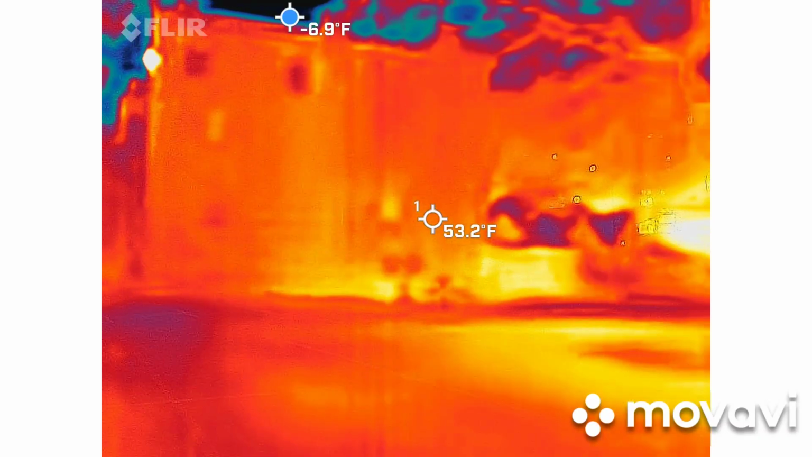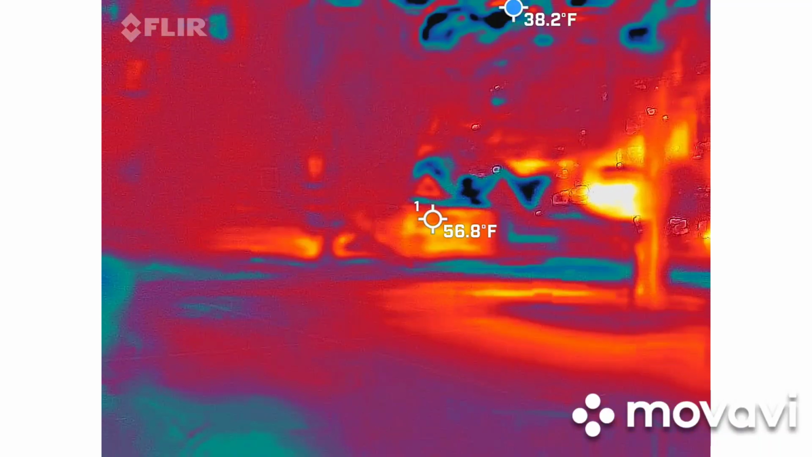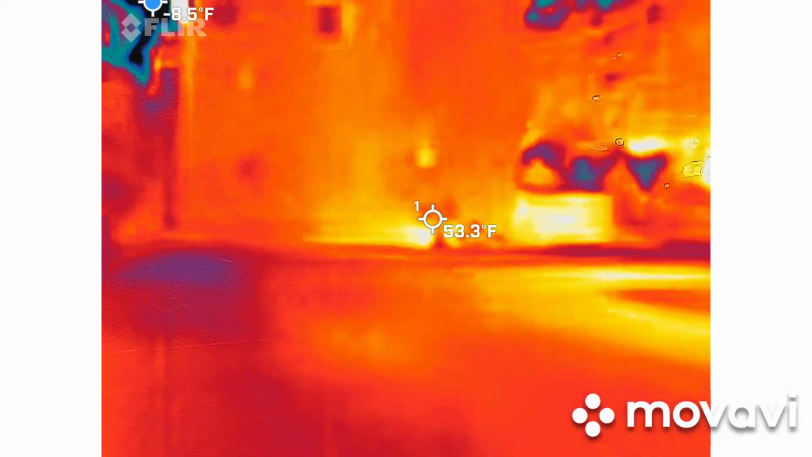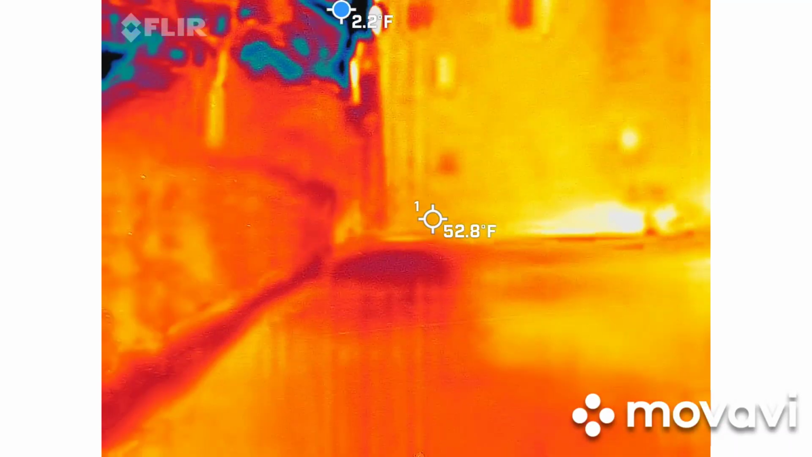How many kids did she have? Four? Five? One in Cuba, four after she moved back. Yeah, okay. Very interesting.